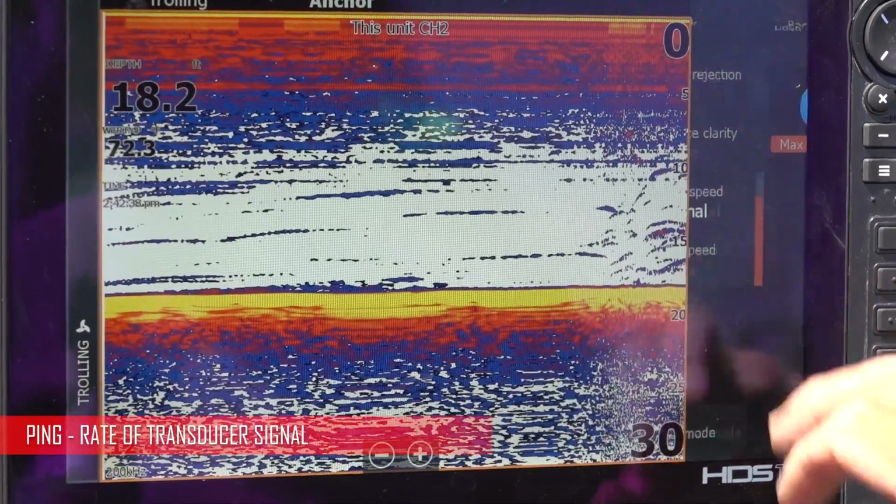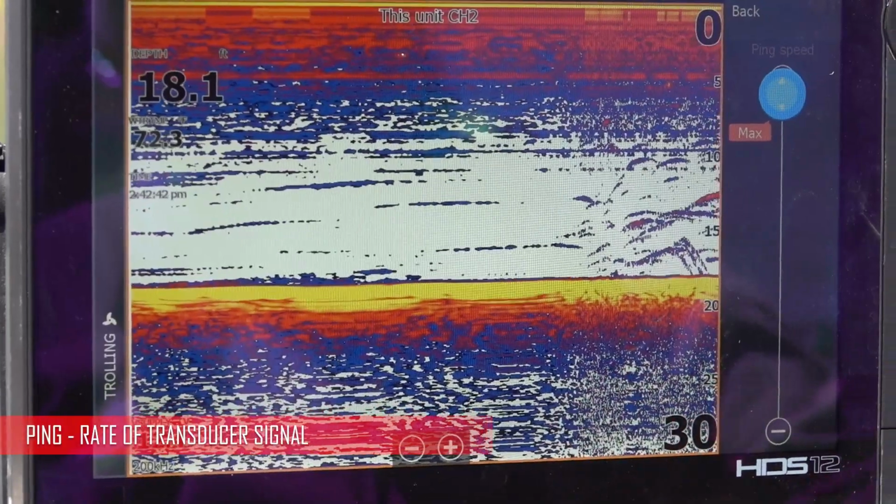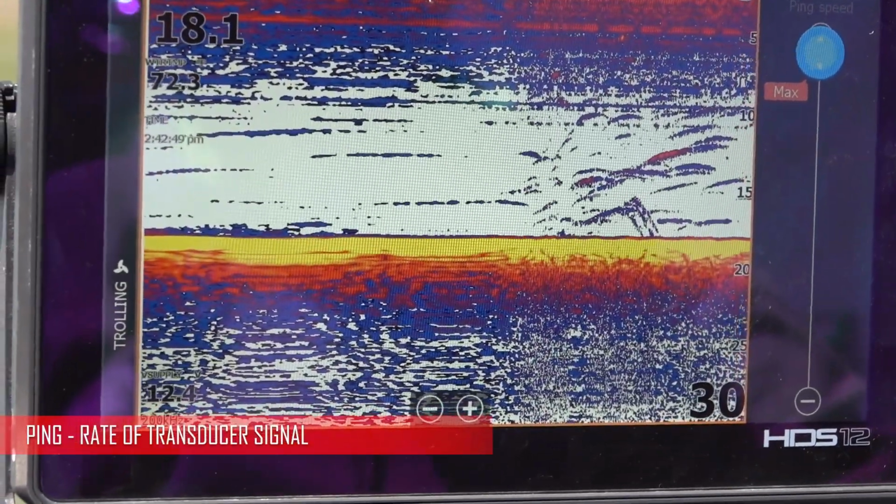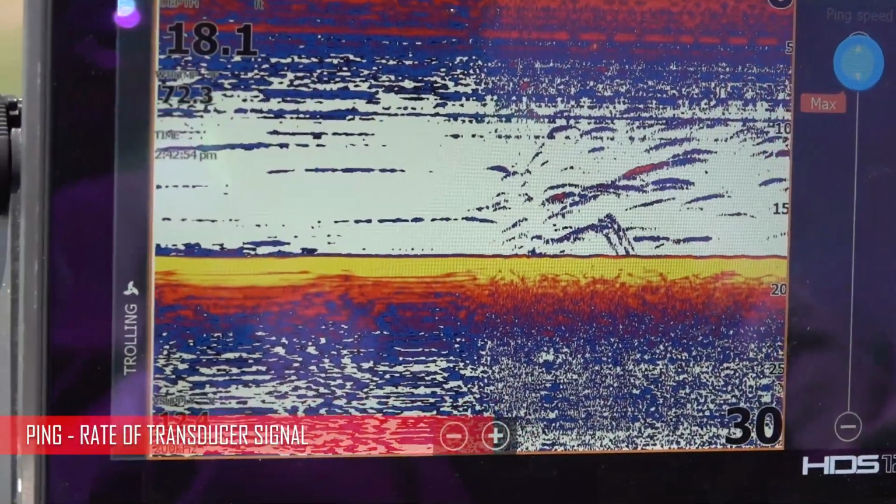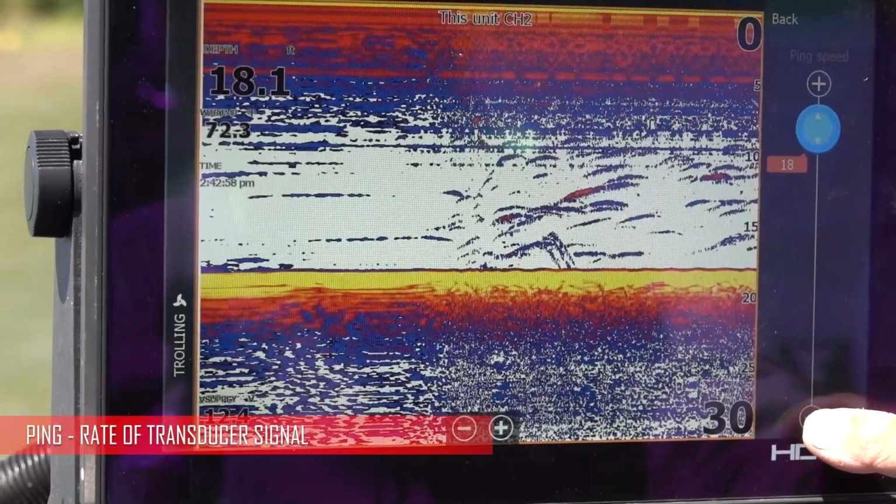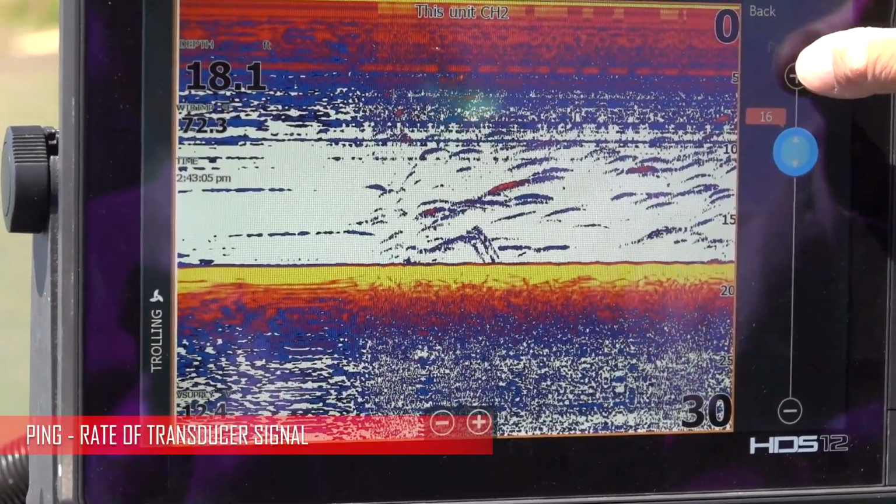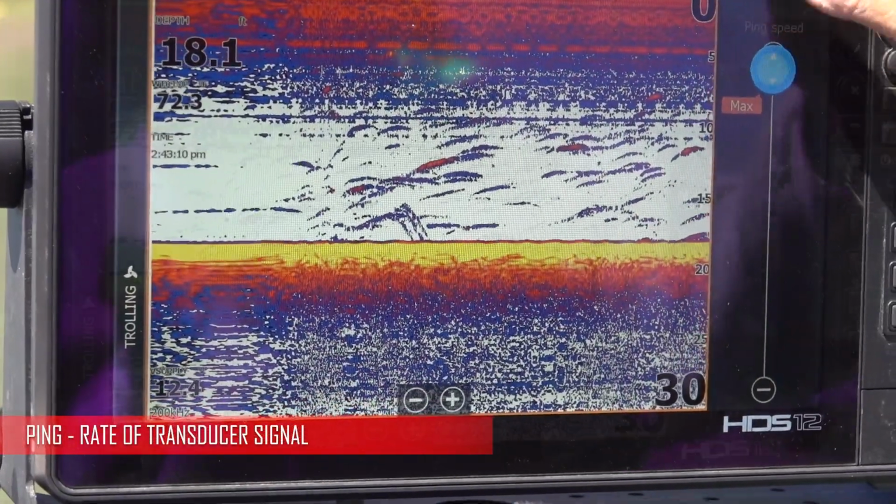Then ping. Ping speed is how fast that signal's bouncing down and returning. Basically, the slower you go, the faster it is. So if I'm sitting still like I am now, I want that at max, as fast as it'll go. Then if I'm cruising around looking and I want to make adjustments to get a better picture, I'll start lowering it a little bit. So just remember that ping and your scroll speed are the opposite of your boat speed.